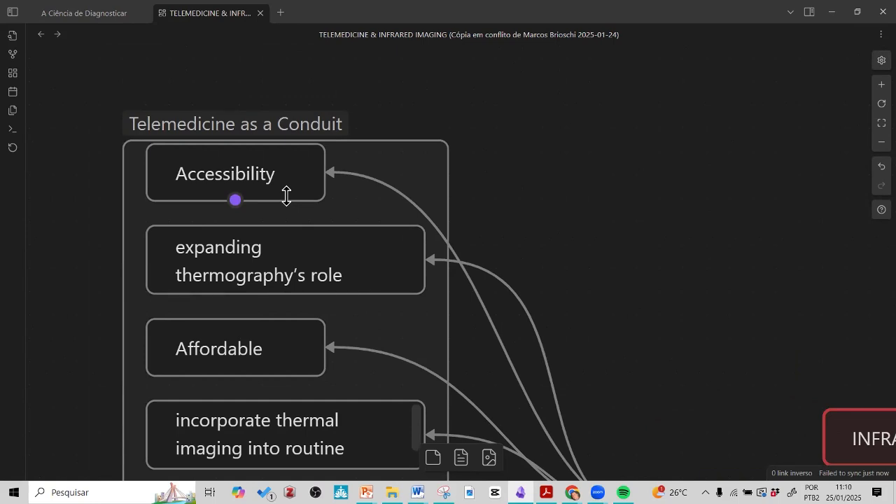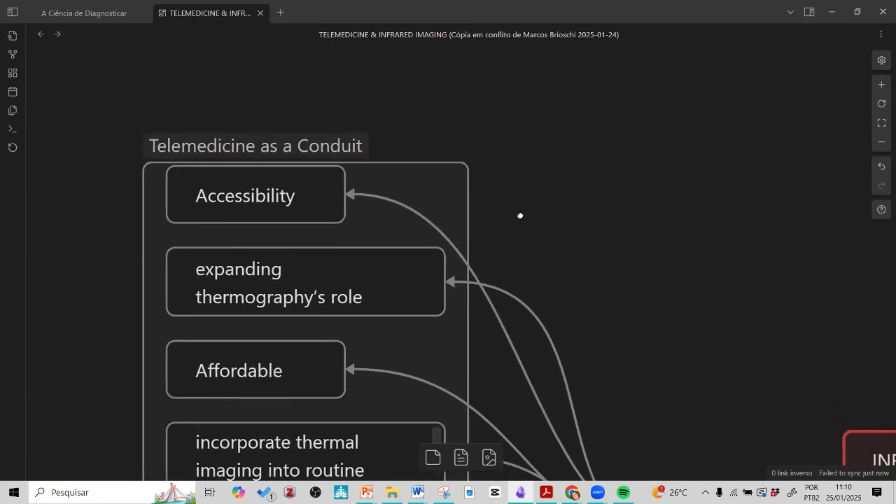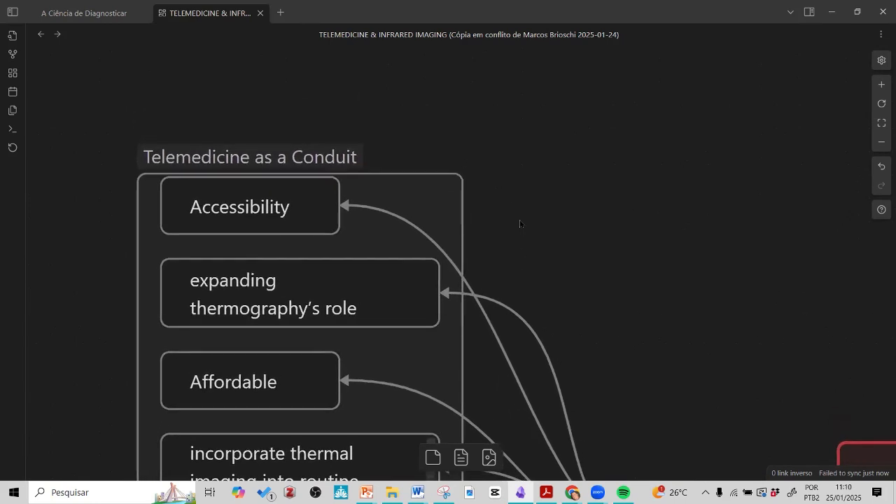pain, chronic pain, cardiac problems, heart problems. We can give them the chance of this approach of this technology with high level specialists anywhere, because with the internet, there are no limits. So if you have internet, if you have an infrared camera, you can have a telemedicine service.